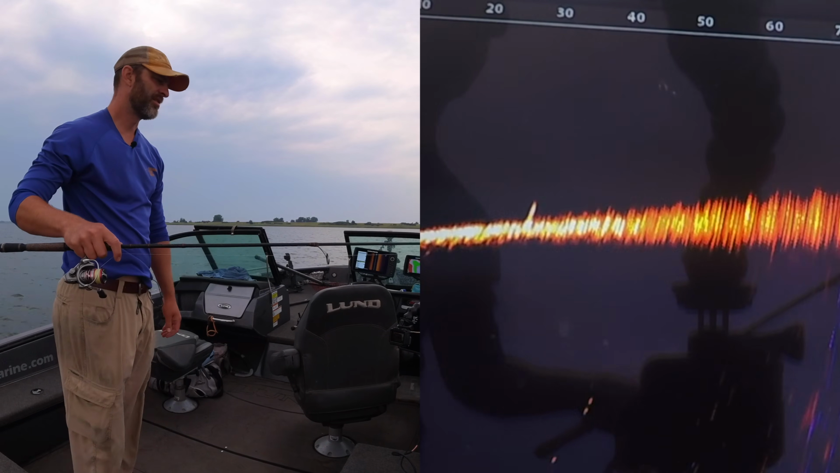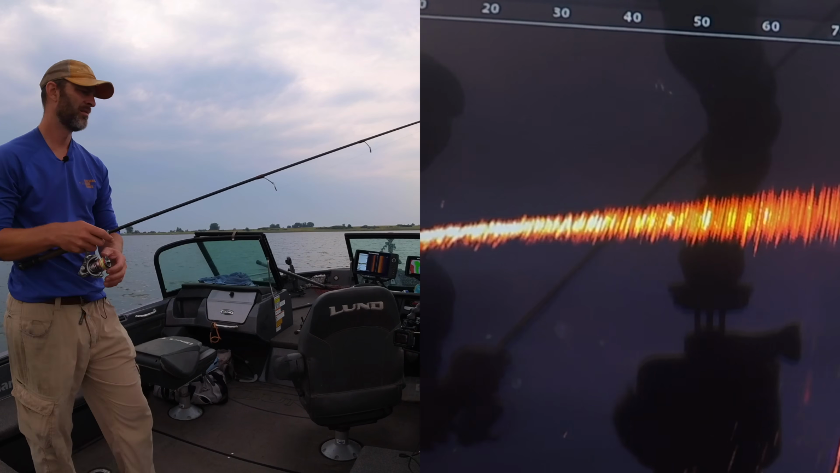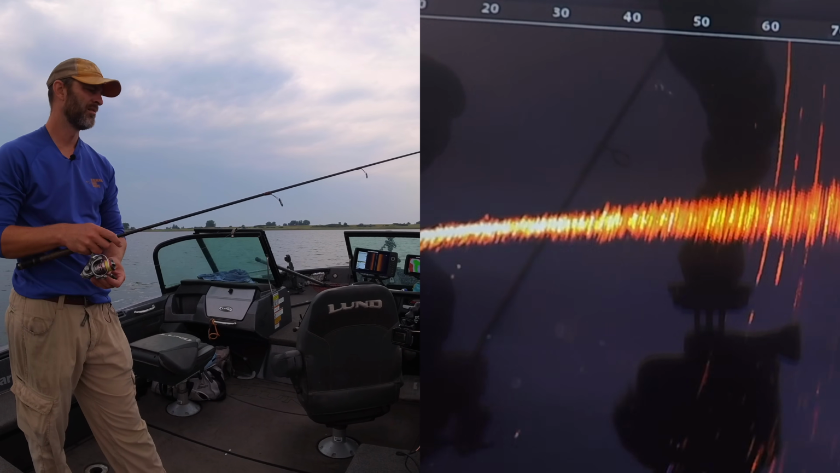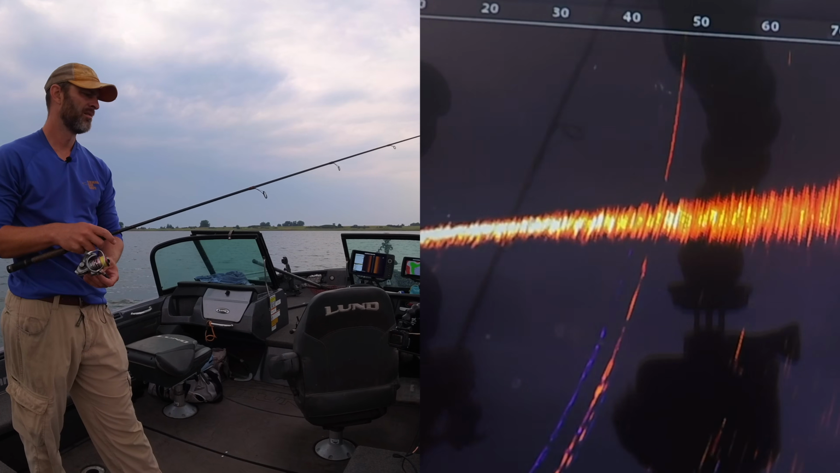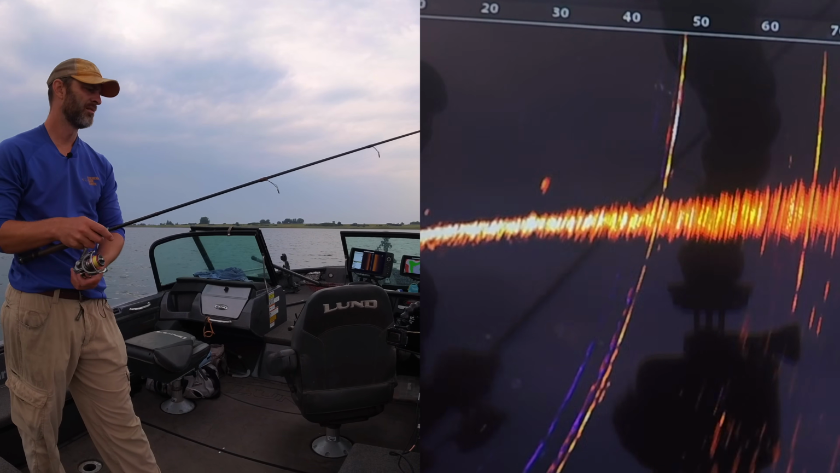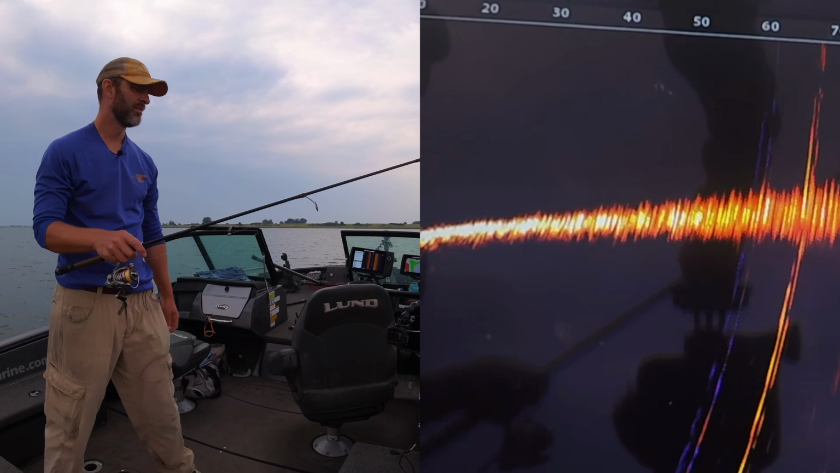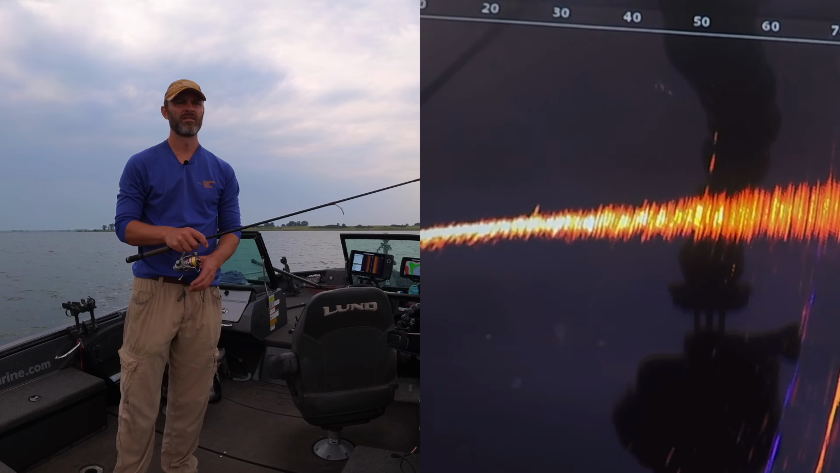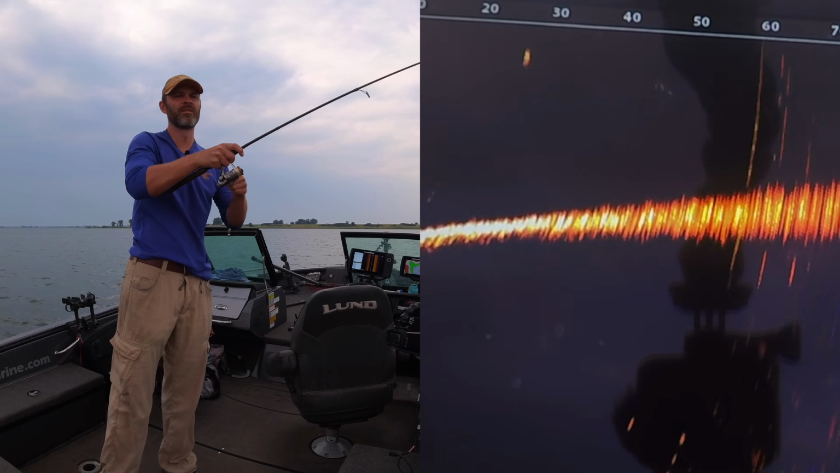Got a couple stationary fish there, 20 some feet. Any reaction? Nope. Went right down through him. Now he's going down to it. That might be a walleye. Whatever it is, I got him.